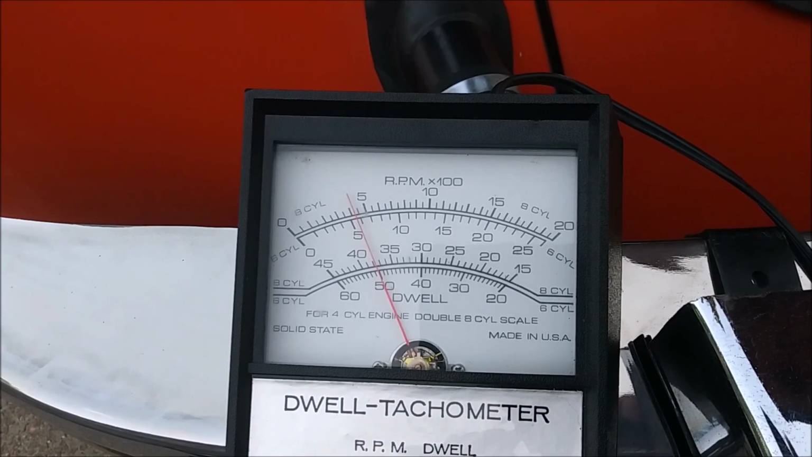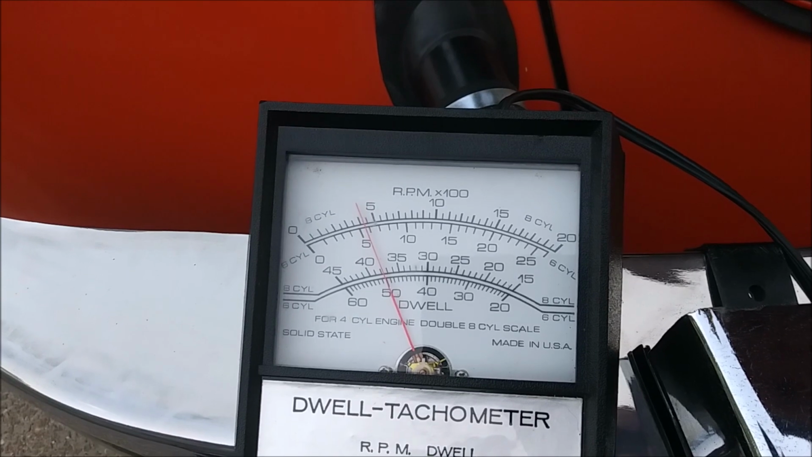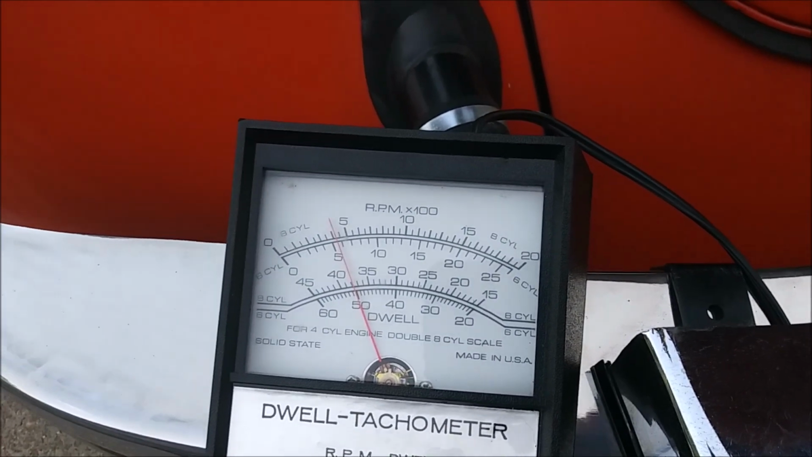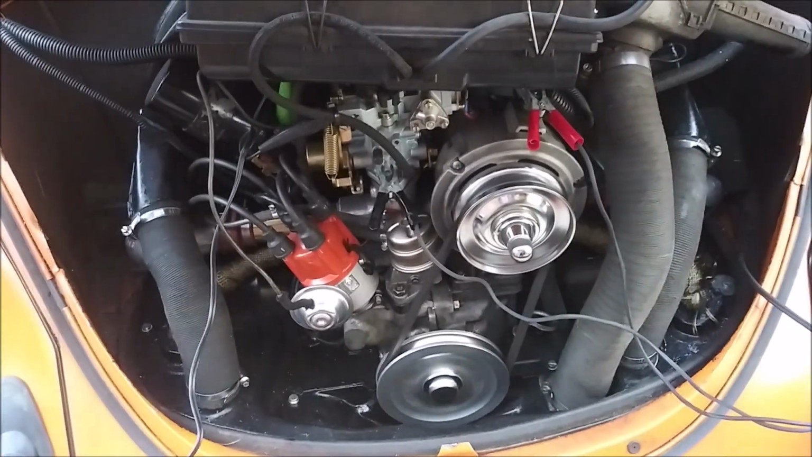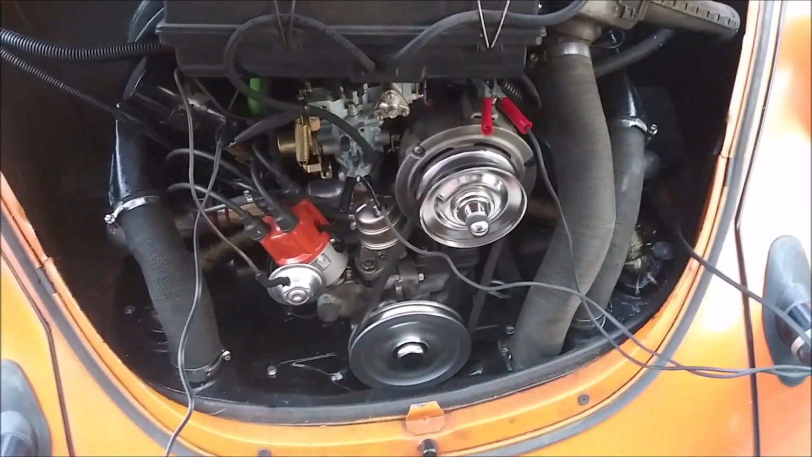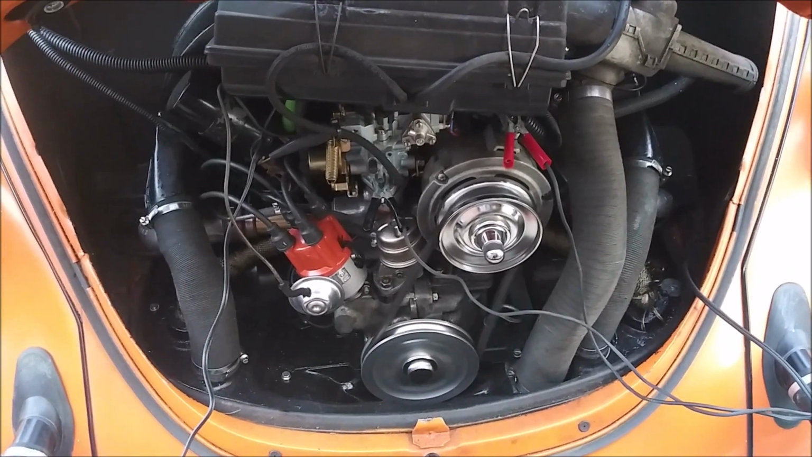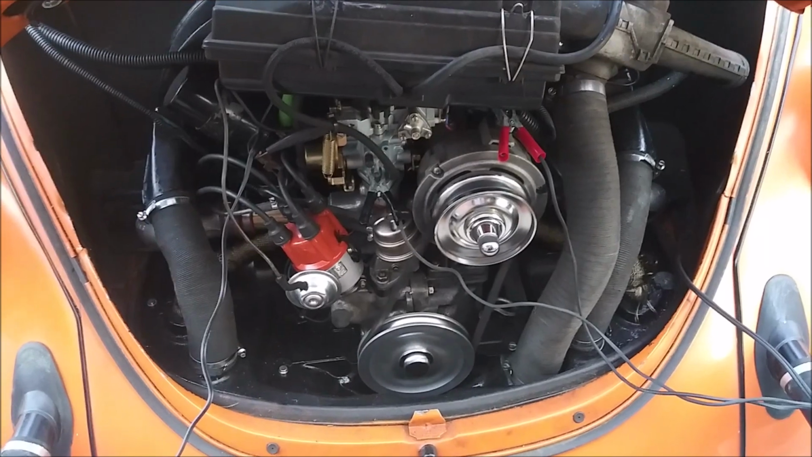And you times that by 2 to get the 4-cylinder reading, since that's on the 8-cylinder scale. For about 850 to 900 RPMs, that's where we want the Beetle to idle. The timing's adjusted properly. I believe I finally got the carburetors tuned in. And so now we shouldn't have any more of that hesitation on takeoff.